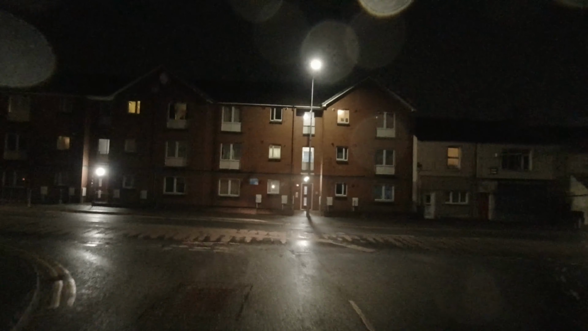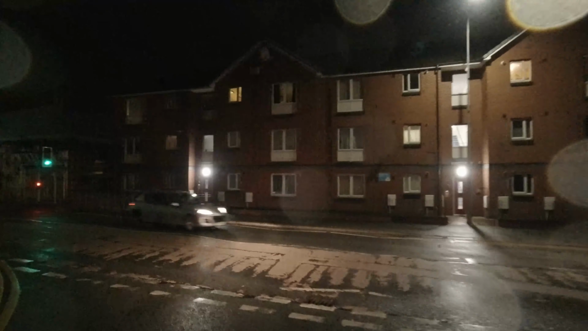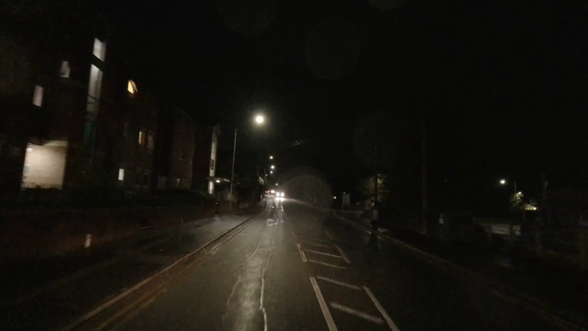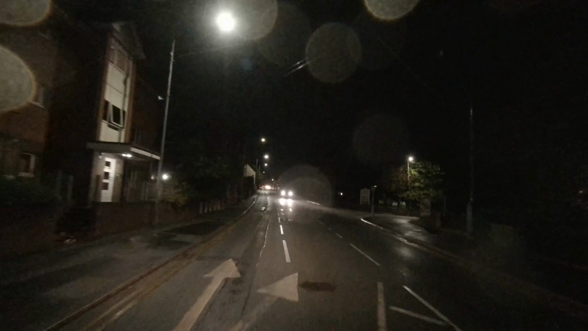Well, that rain's spanking down now, so that's going to be destroying any hopes of having any picture. Let's have a quick look down the docks.